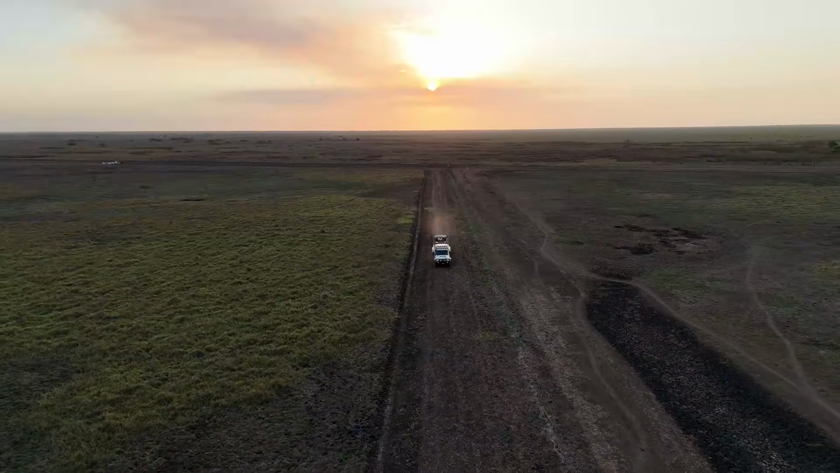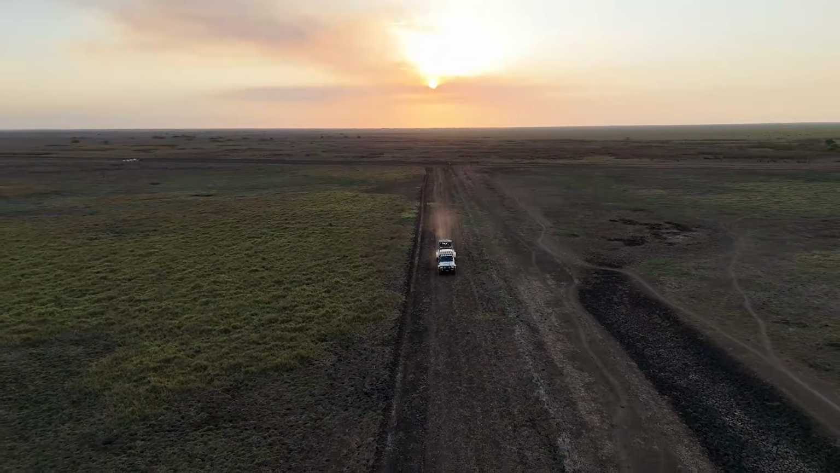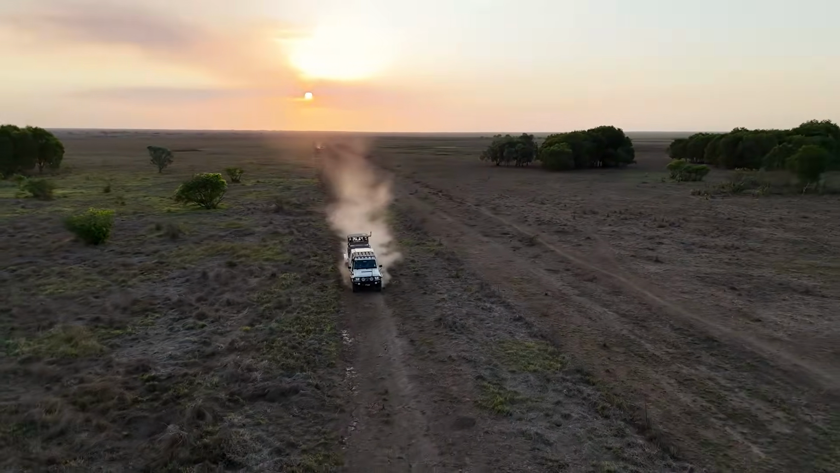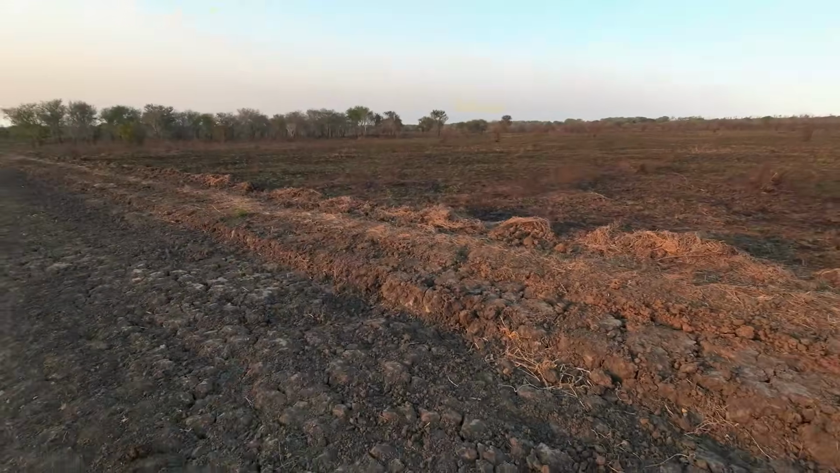Off we continued up along this fence line, and I must say, these couple of drone clips here with the sun setting and the smoke haze are probably my favourite visions from the whole trip.